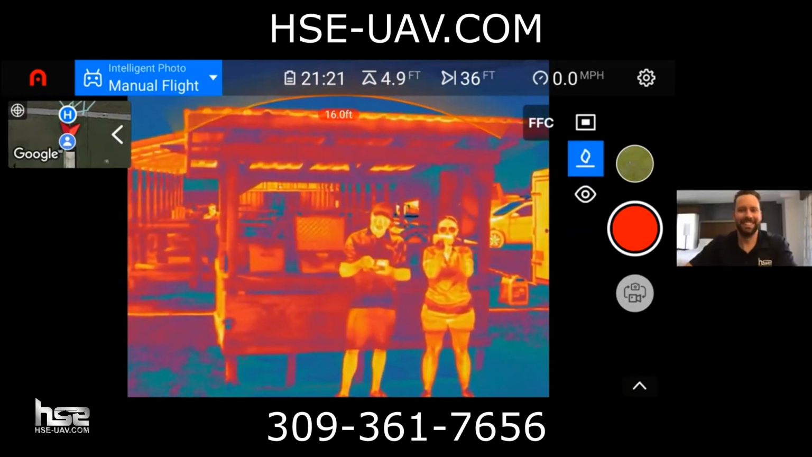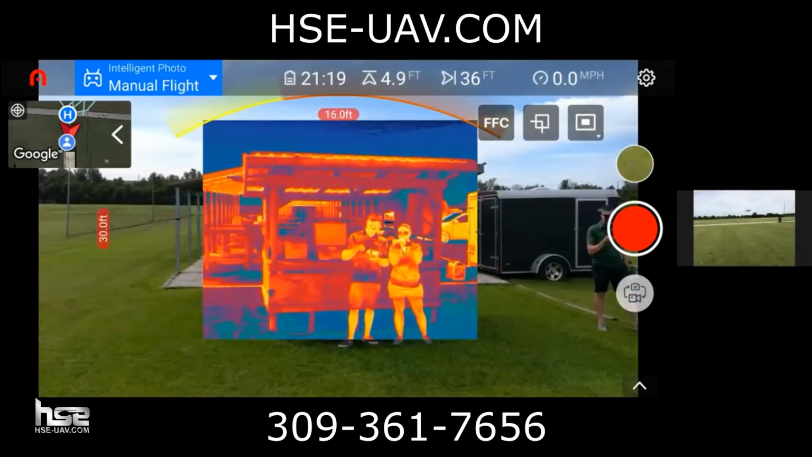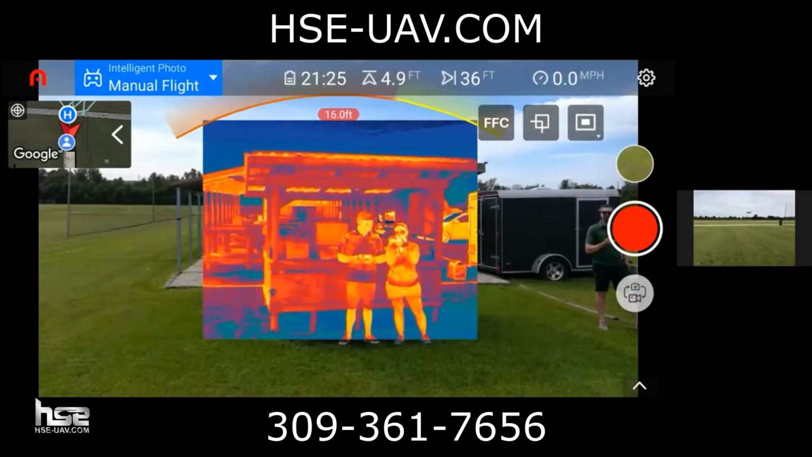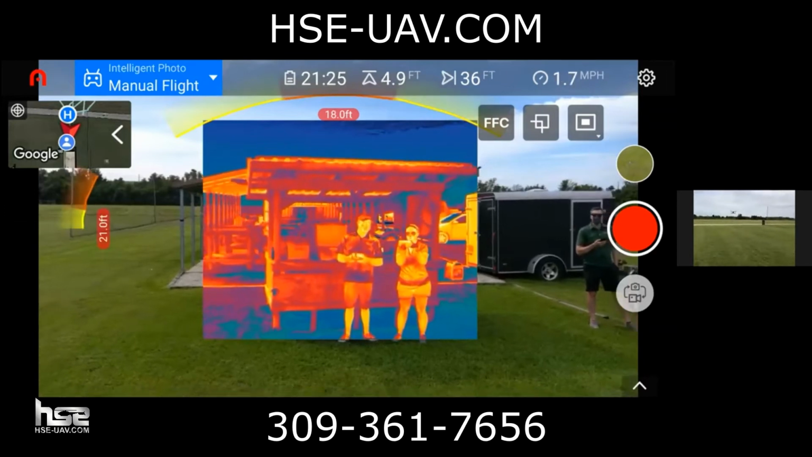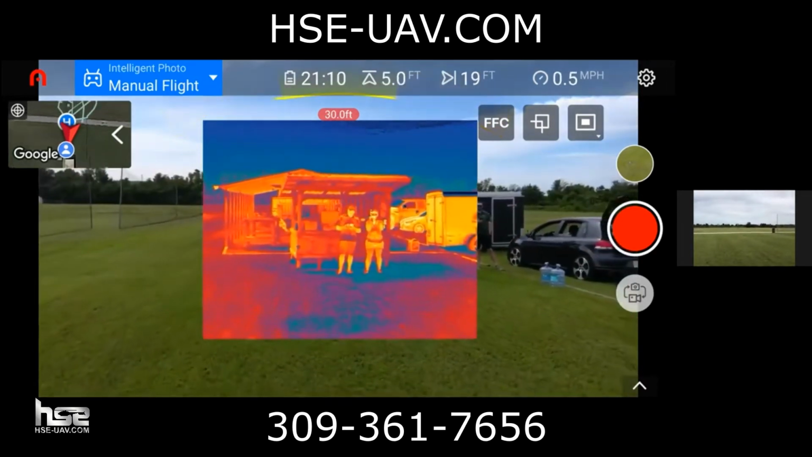Amazing. So again, we can switch over to the picture-in-picture view here, and you can see I'm 16 feet away here. It's complaining. You're saying you're flying a little close. Cool. Collision avoidance. Let's back up a little bit. There we go. Now it's happy.